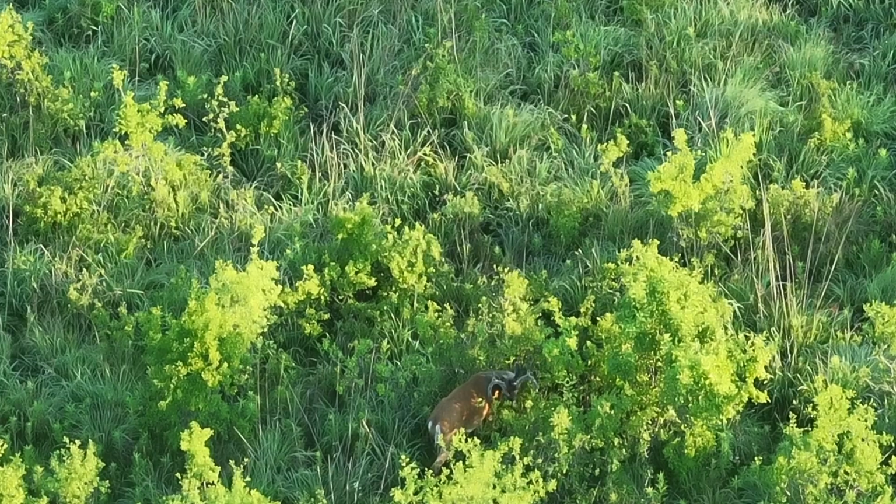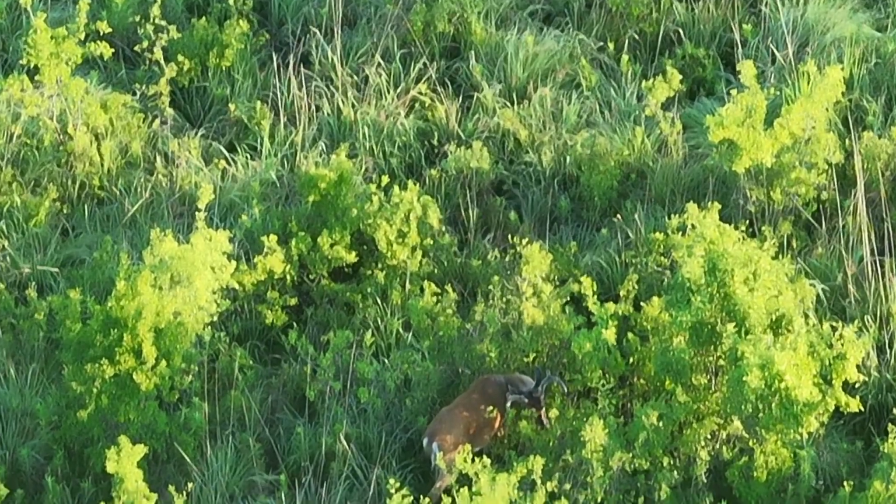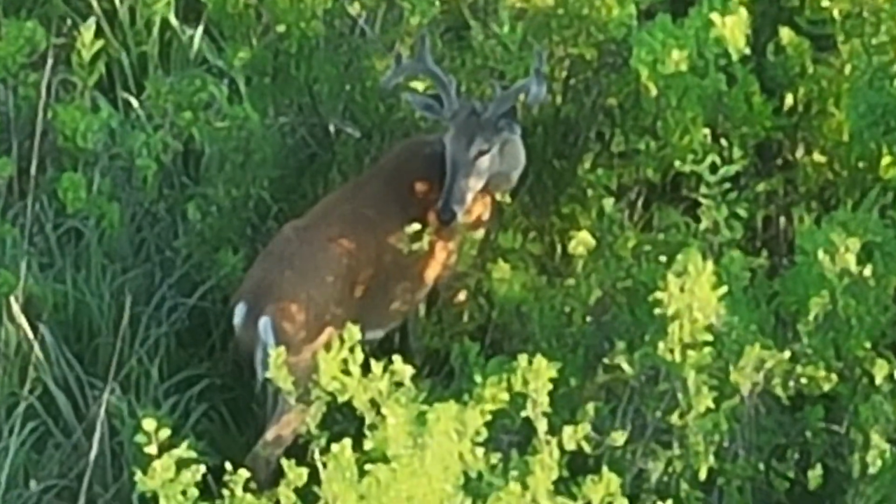So I was going to process this how I normally would, and you'll see at least probably 10 different deer here in this shot, and I quickly was overwhelmed by the number of deer and the amount of total points in this grouping.